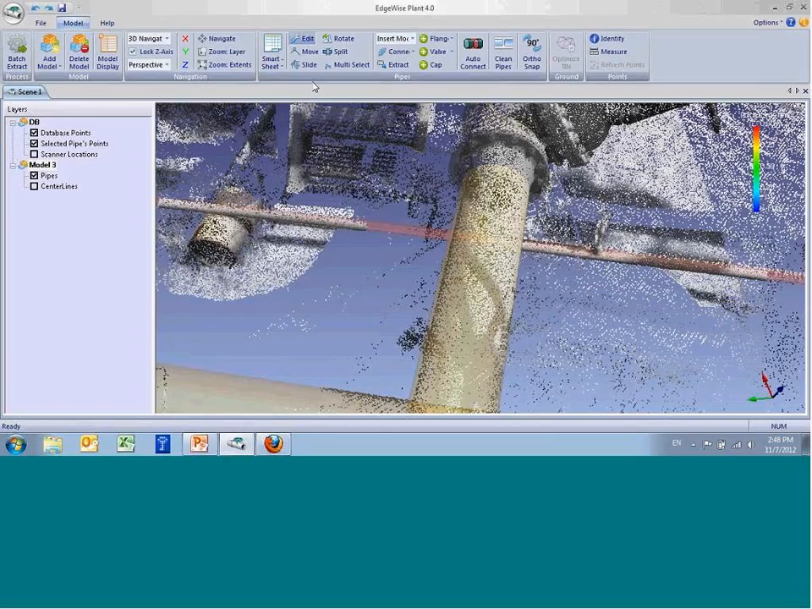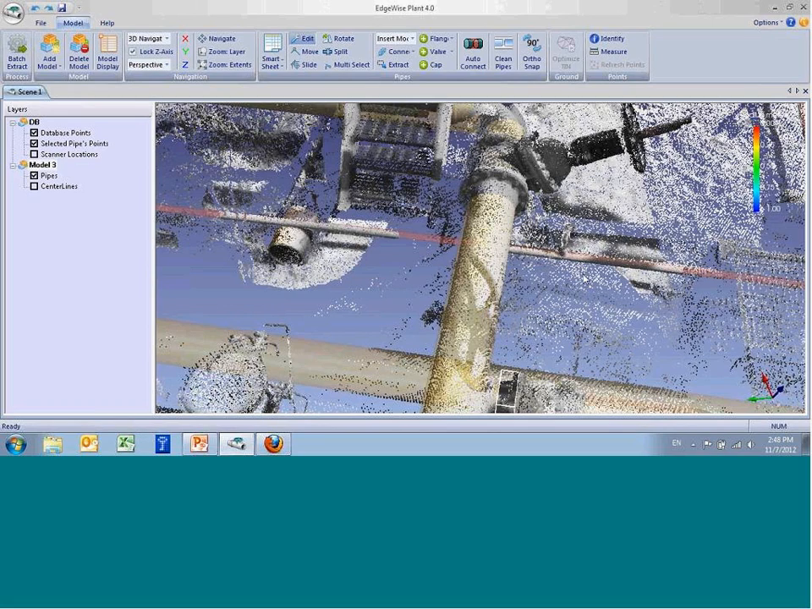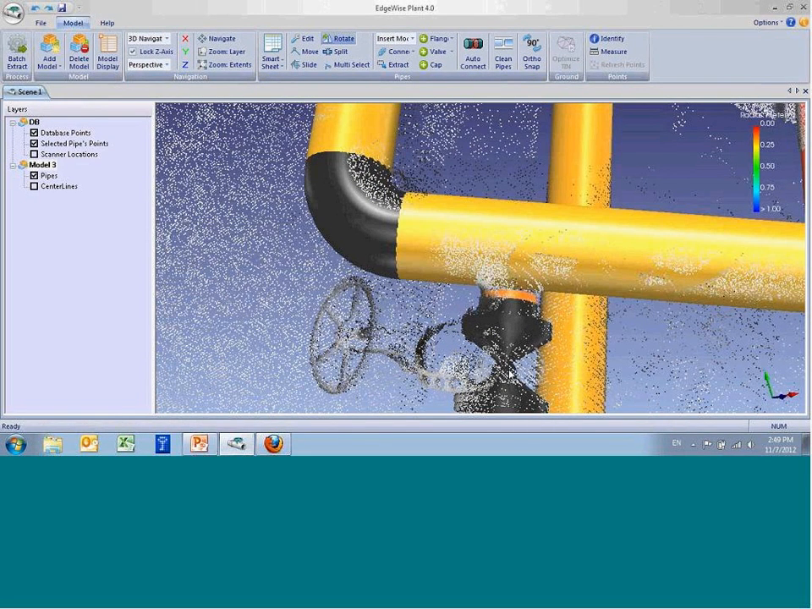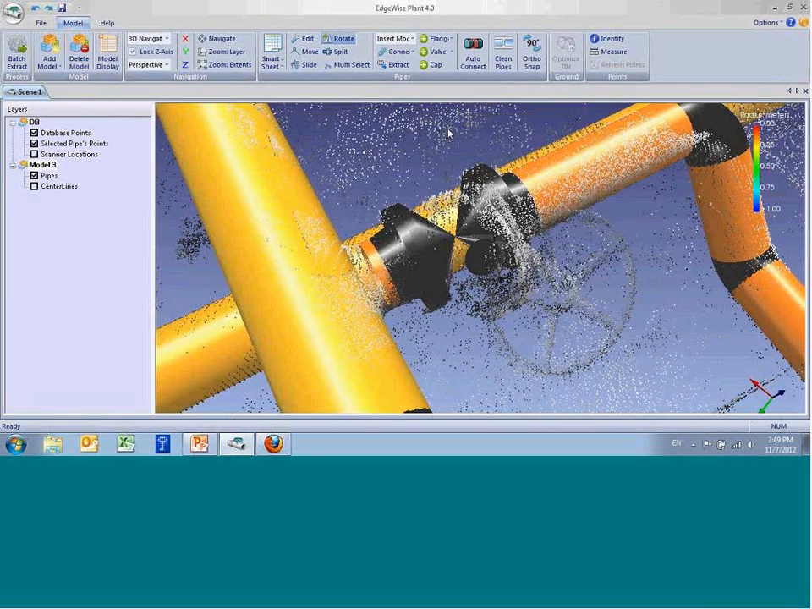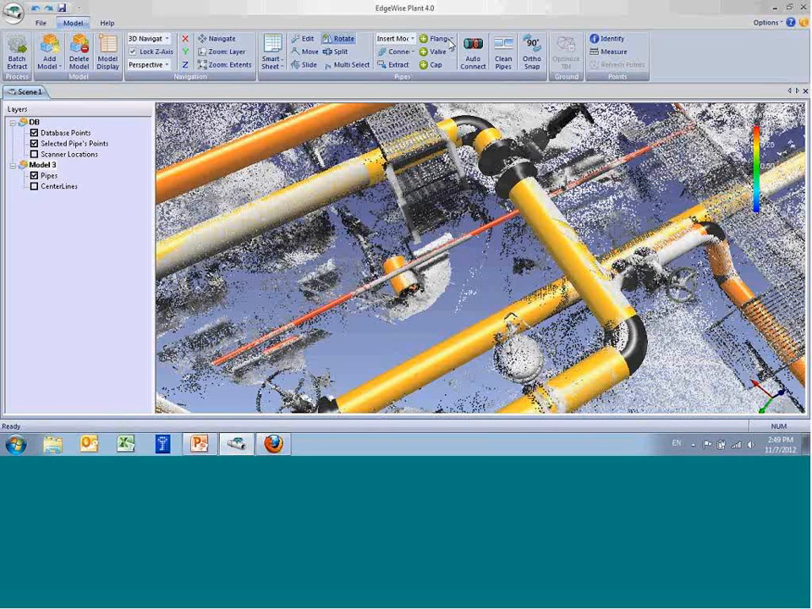You can select those; they're individual pieces. You can also rotate this hand wheel a little bit, and you can line it up with the actual hand wheel of the valve itself.